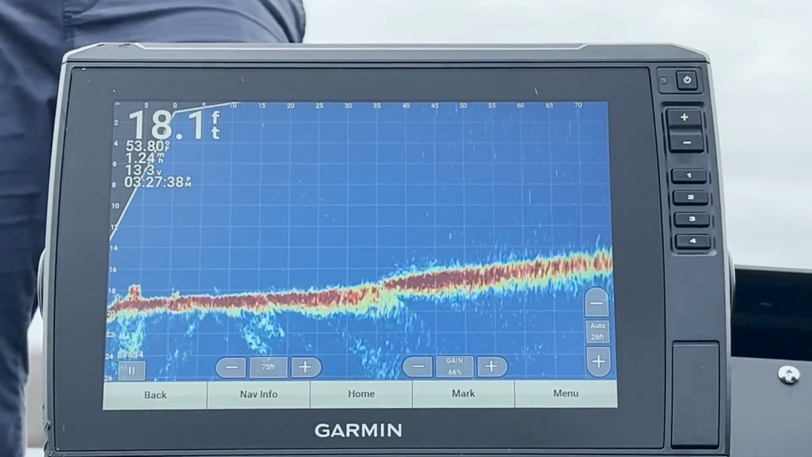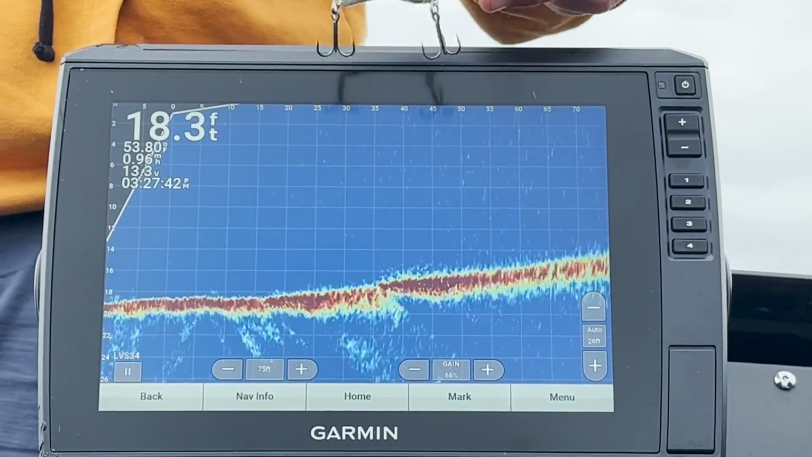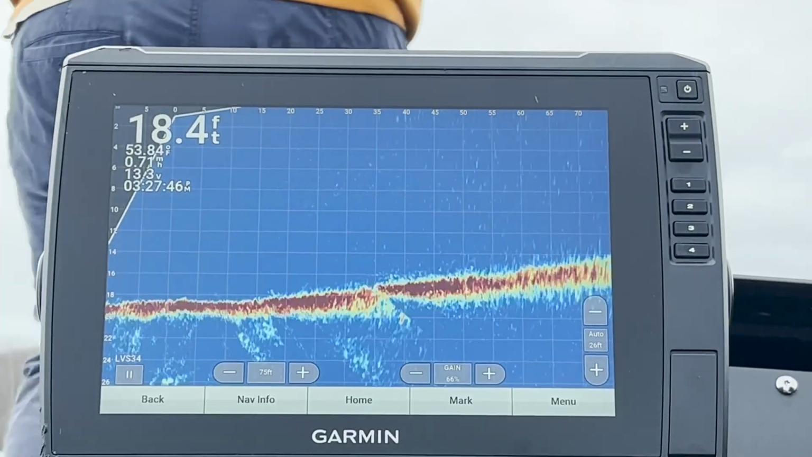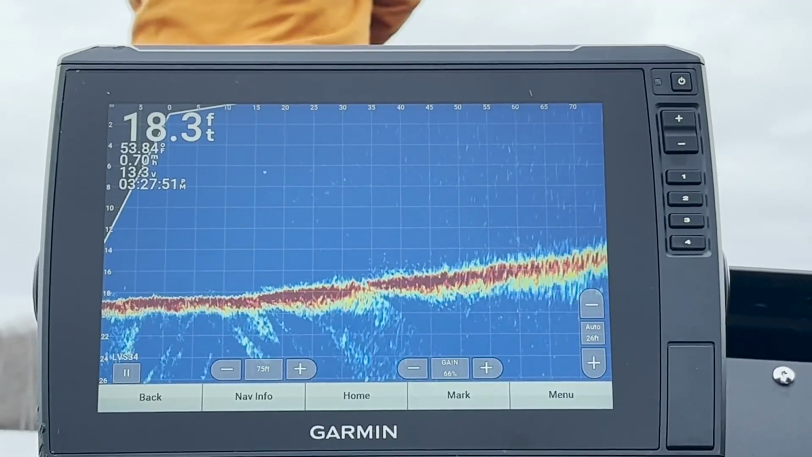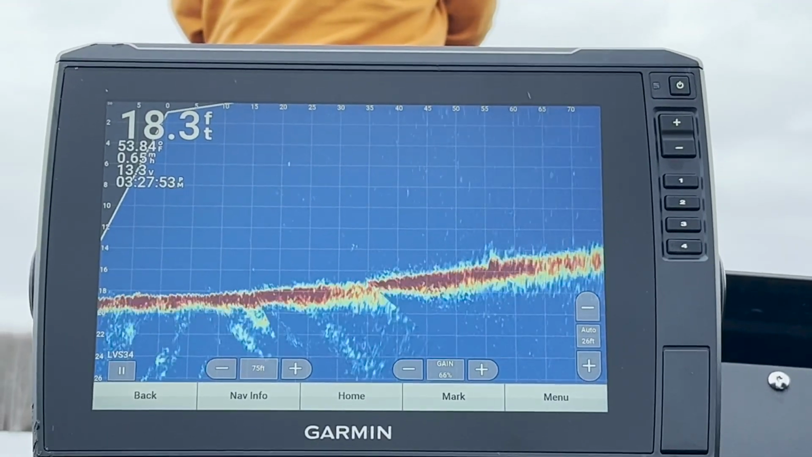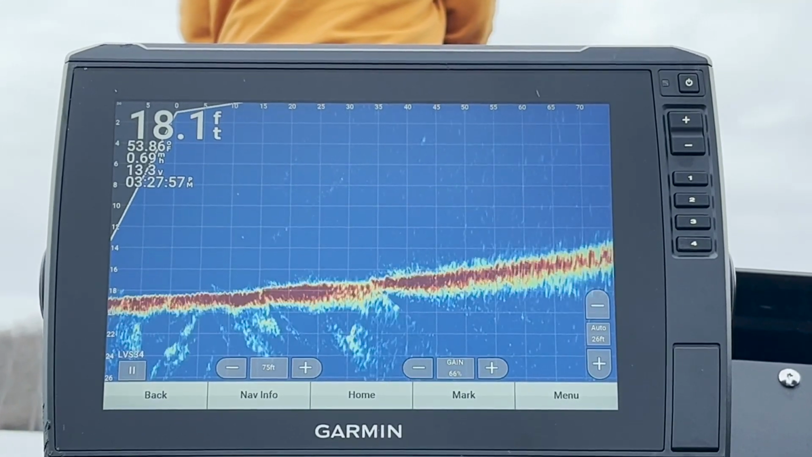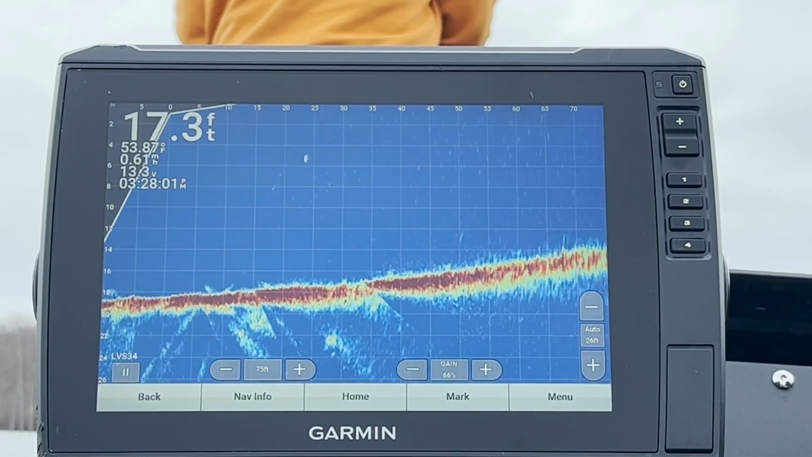Alright, so now we're going to try out the Frittside 5. A little bit smaller, shallower running version of that Frittside flat-sided crankbait. Alright, so here we are sending out that Frittside 5. You can see here it comes into view at around 45, 40. It's down just under 4 feet, right around 5, about true to form.